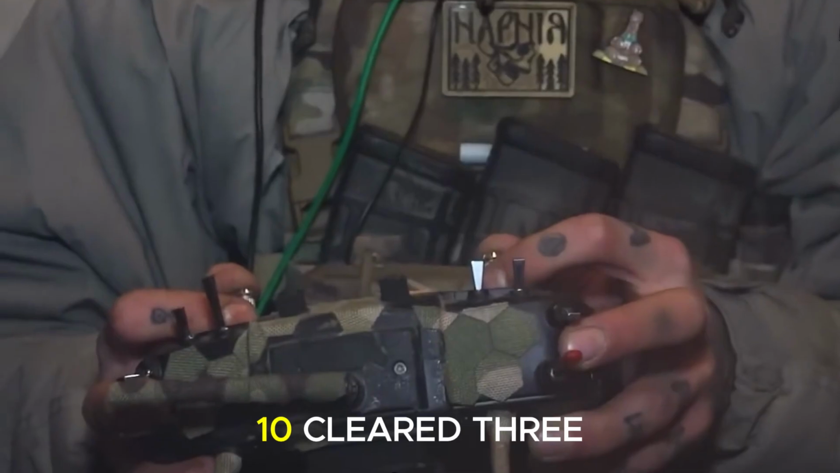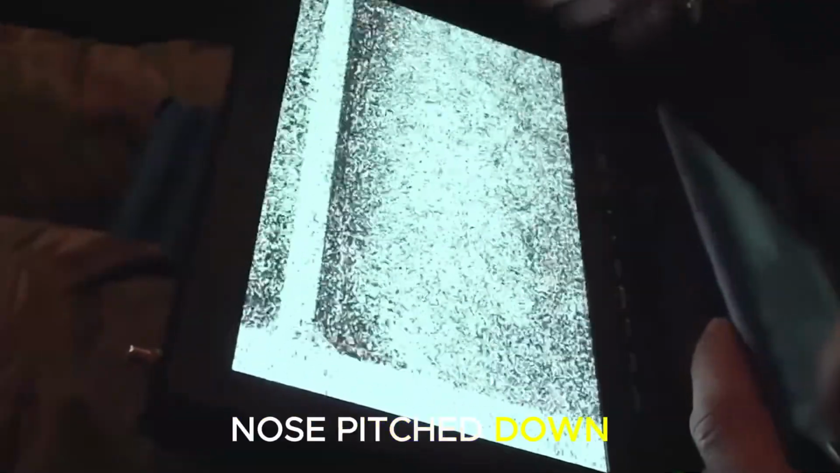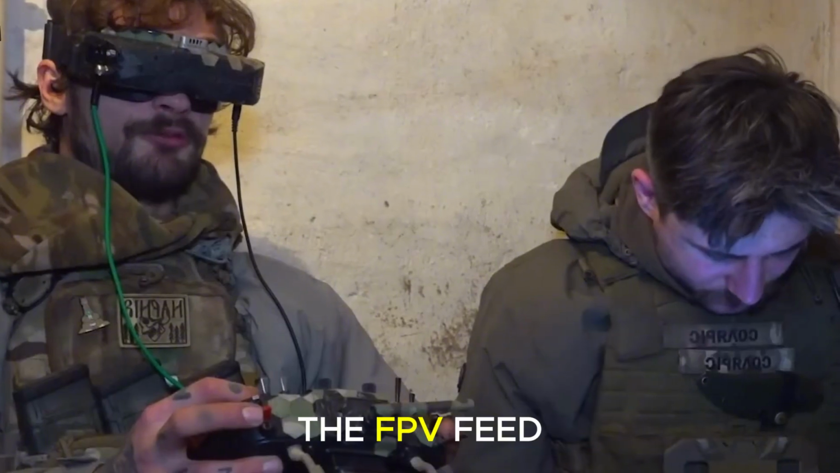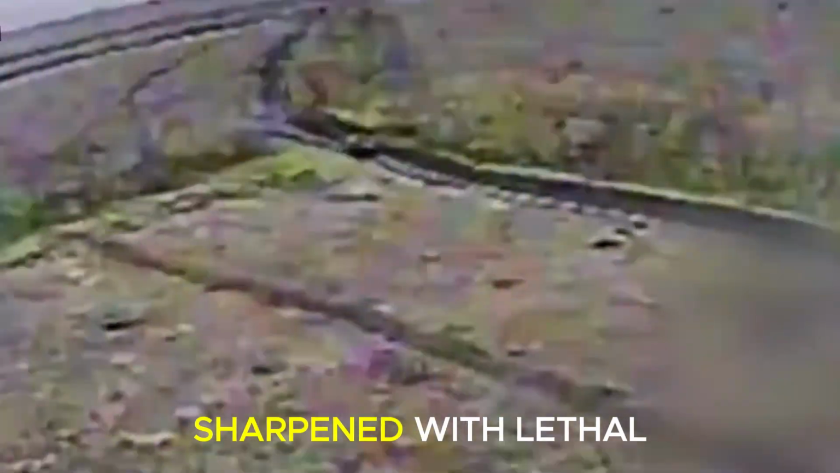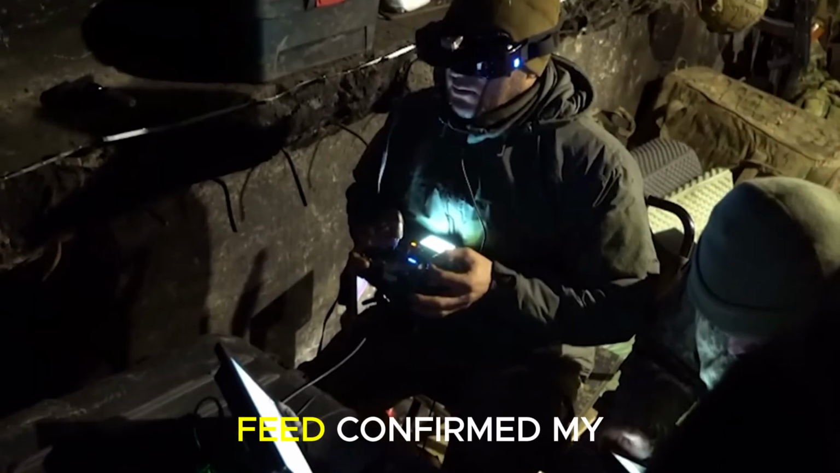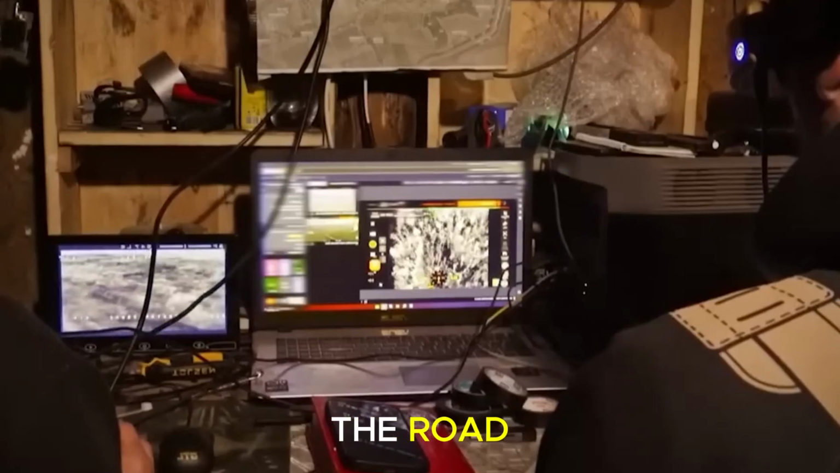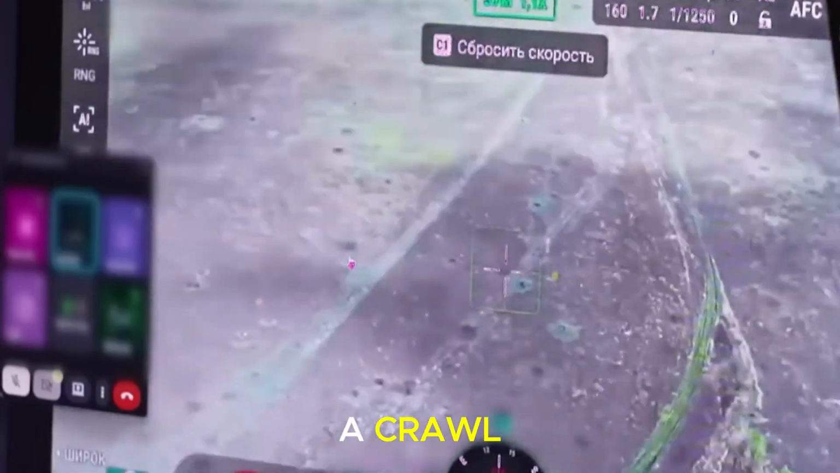At 0554, the Ryrog 10 cleared 3 kilometers from the target. The operator initiated terminal adjustments. Nose pitched down, trading altitude for velocity. On the screen, the FPV feed sharpened with lethal clarity. As range closed, the Mavic thermal feed confirmed my tactical assessment. The enemy remained bunched up on the road, shuffling west at a crawl.